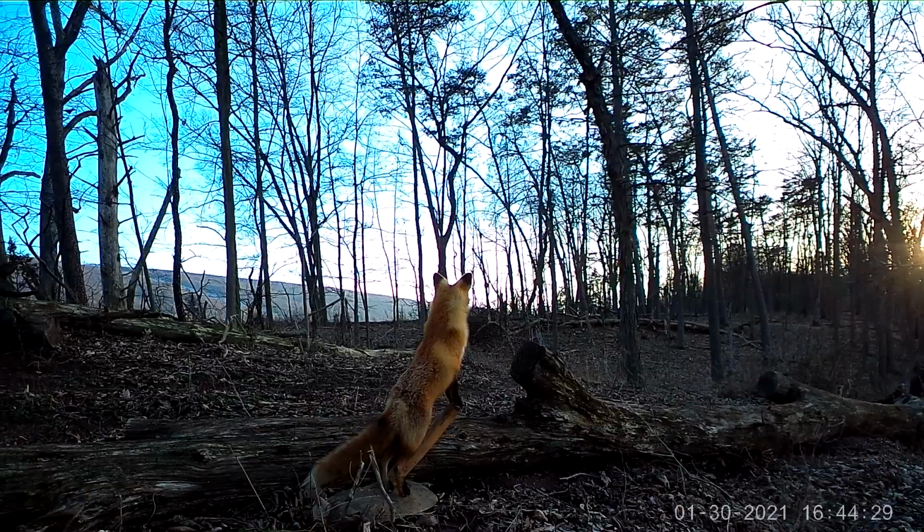Now when I first set this fox out here, it was about 3 weeks ago, and there was no snow on the ground. I'm going to show you what happened in those first couple days before any of the snow came. Then the snow started, it kept snowing, and that's when the action really picked up. But first I want to show you what happened when I initially set this fox out. Let's see what happens.